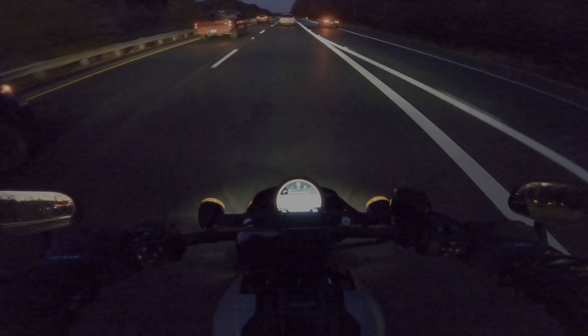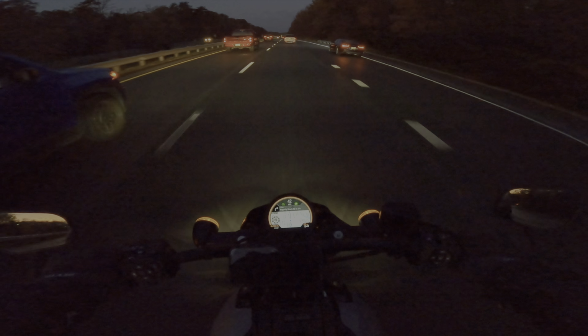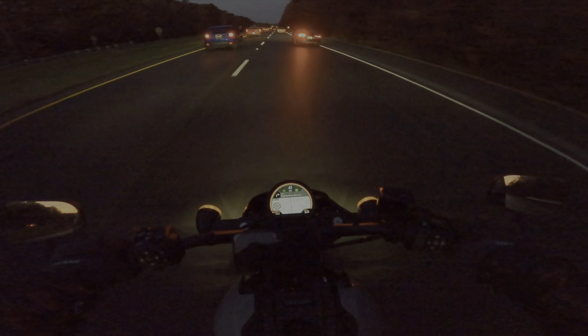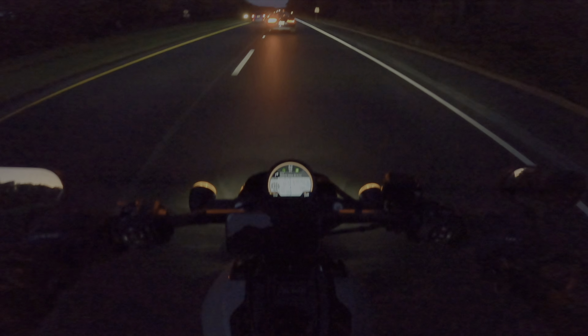Another thing you've got to watch out for with night riding is just being visible. Just general motorcycle riding, just being visible and always having your lights on when you ride.